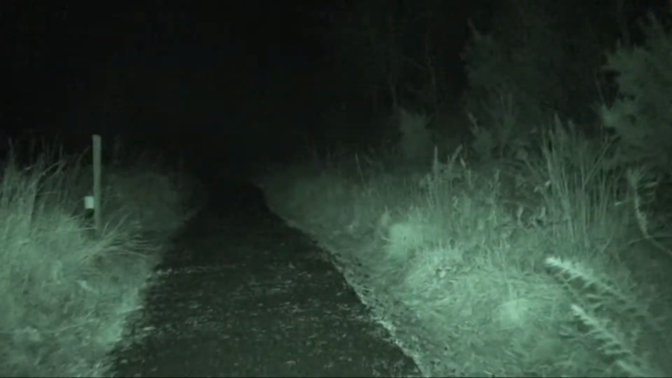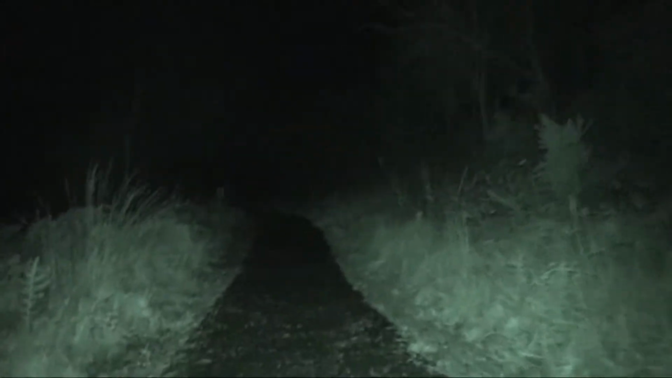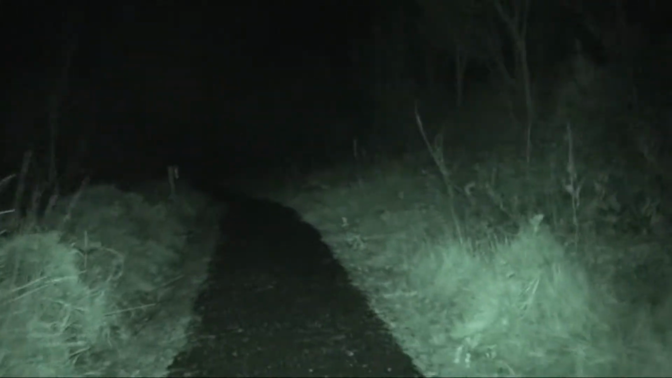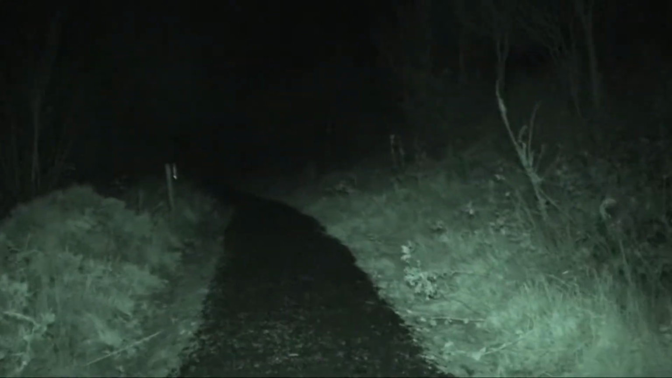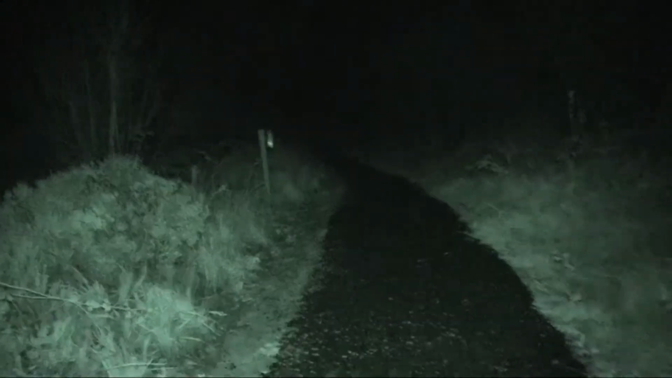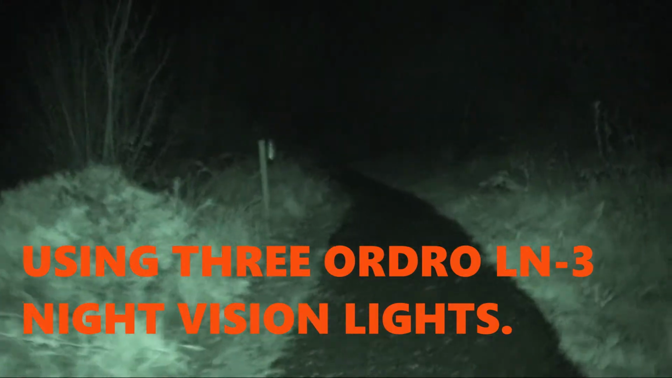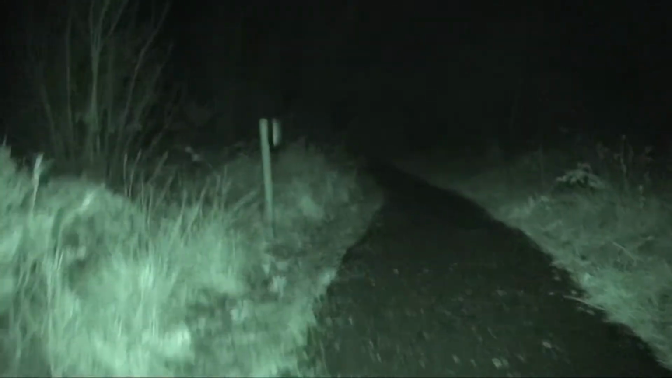The last time I was here, I had 2 vertical IR lights. This time I have the 2 vertical IR lights with a horizontal as well, and clearly it is making a bit of difference there.